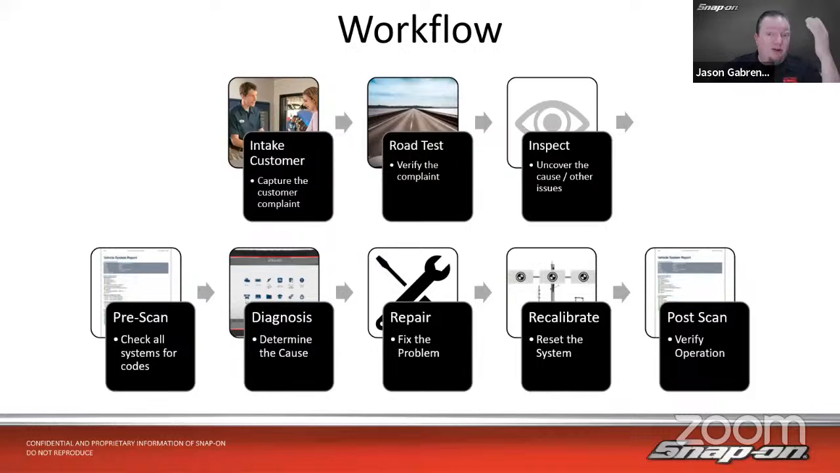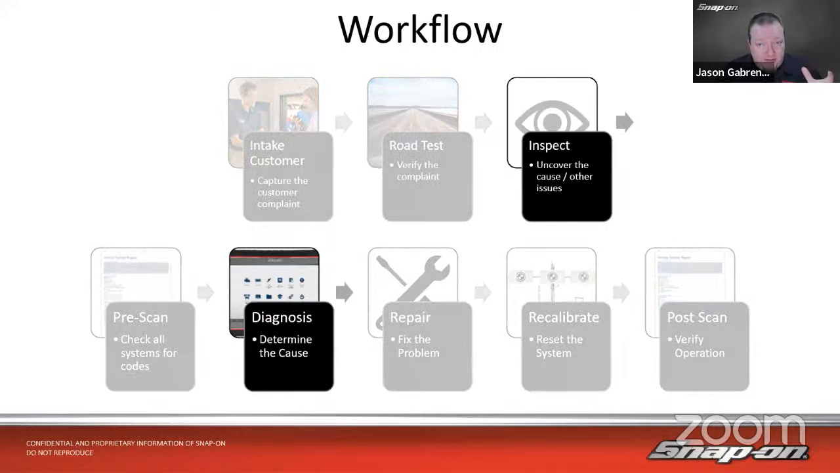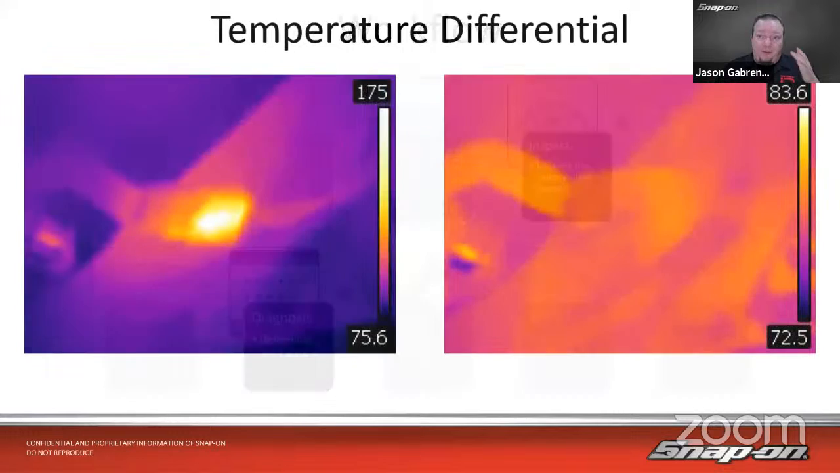If you think about it, a lot of shops nowadays have gone to the digital vehicle inspection, where you can take pictures, you can say, okay, this is bad, this is good. It allows the customer to understand more about what's going on with their car, especially when it comes to maintenance-related issues. So for the focus of this course, thermal imaging falls into the inspection phase, where I'm going to inspect the vehicle and see what's going on with it. And then the diagnosis phase, to actually determine what is causing this problem. I might be able to see that by using the thermal as well.